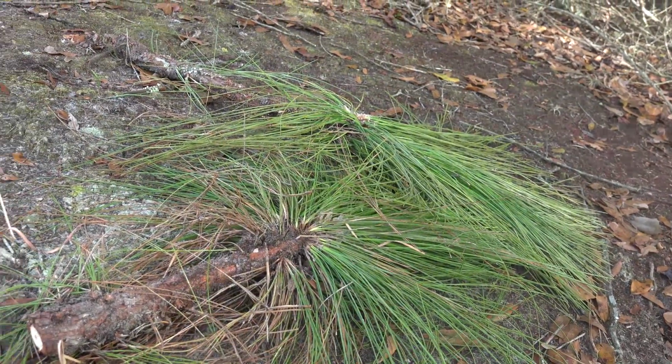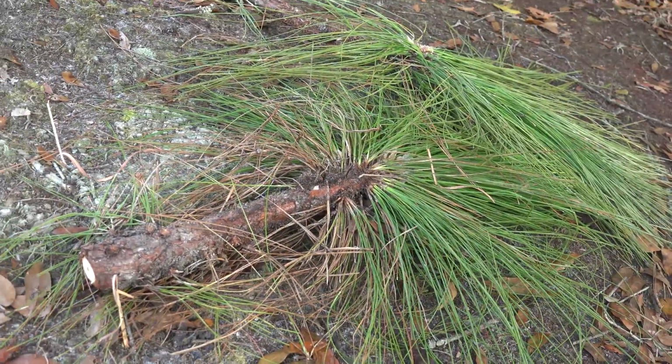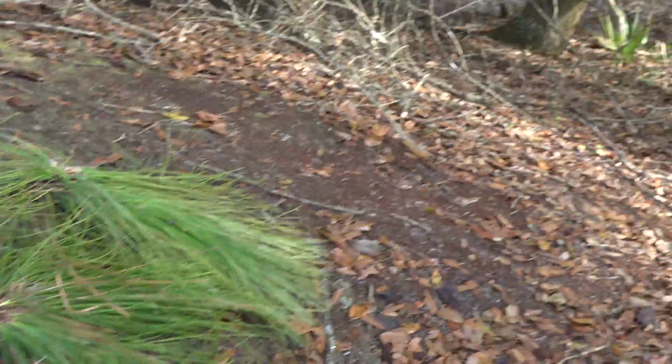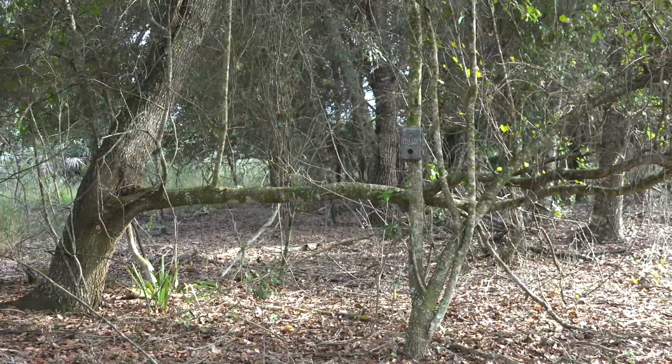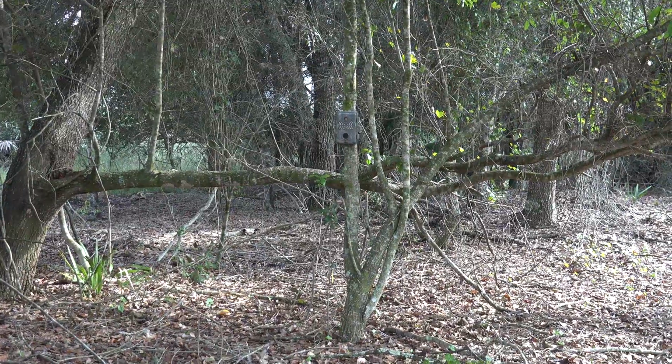on these pine, and hopefully, we're right in front of the camera, and some videos coming up, we will see them come right over here and smelling this.